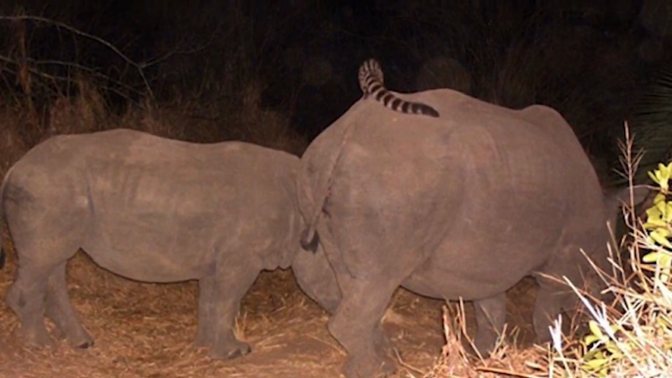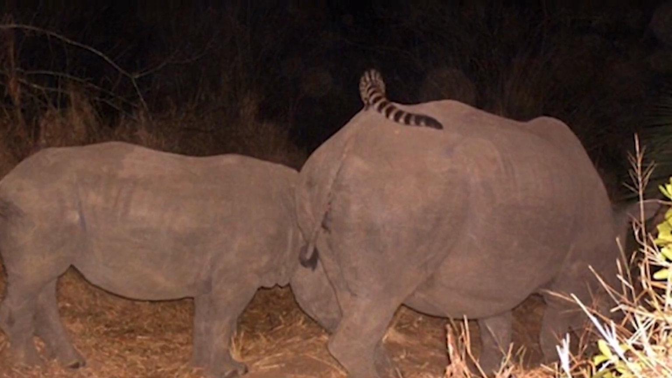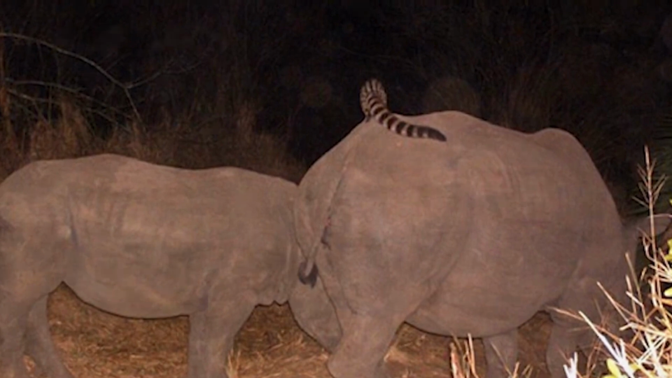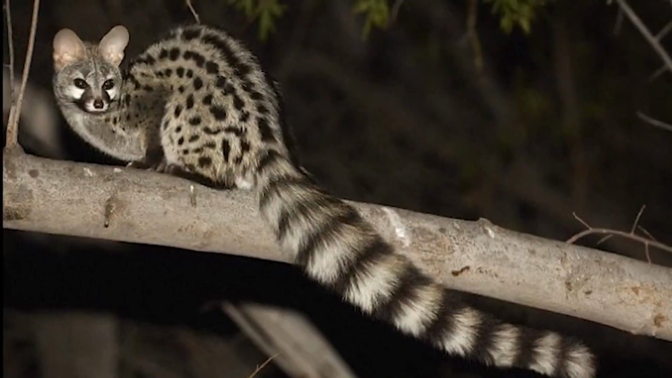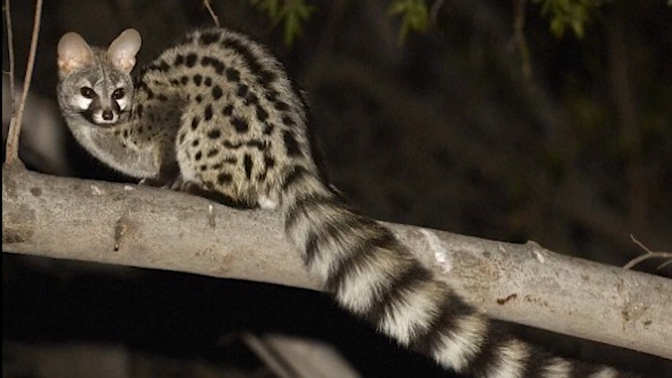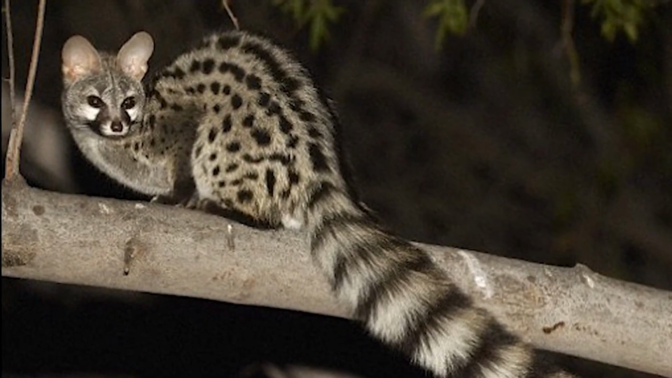Since the amusing photos surfaced, the group intends to set up a remote video camera trap in the same location to see if they can get a better record of the behavior. Genets are linked to cats, although mongooses are their closest relatives. They typically have fur with spots, long tails with bands, short heads, and large ears.